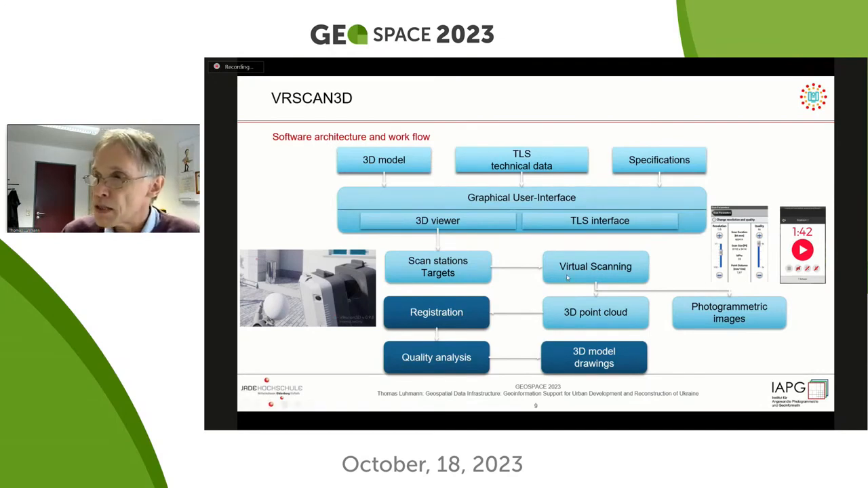The software interface is E57, so this is a state-of-the-art point cloud format, including also color values.